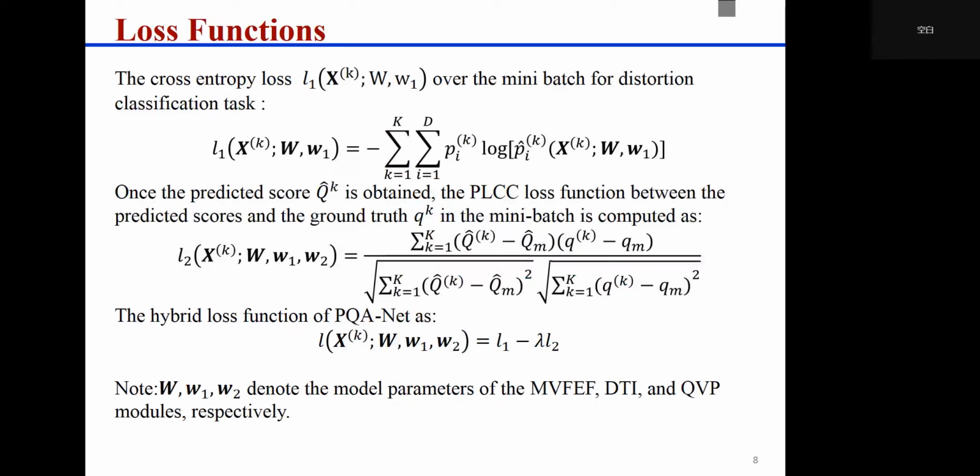Since the cross entropy loss is very suitable for classification, to classify the distortion type effectively and quickly, the cross-entropy loss L1 over the mini batch is used. Once the predicted score is obtained, the PLCC loss function between the predicted scores and the ground truth in the mini batch is computed as L2.